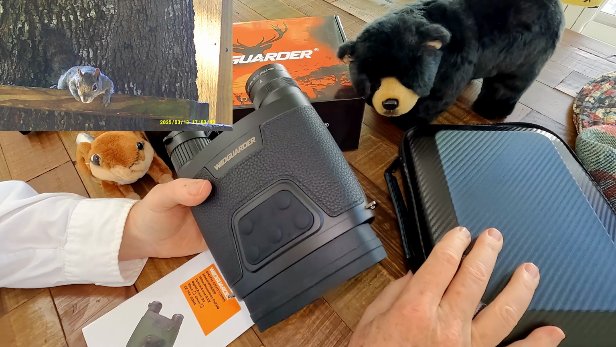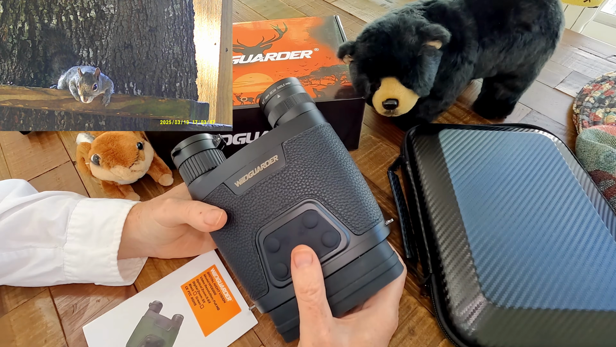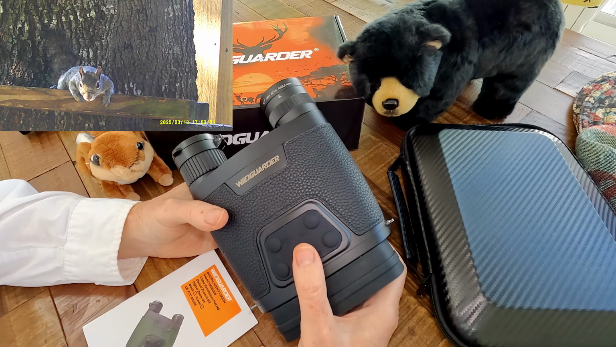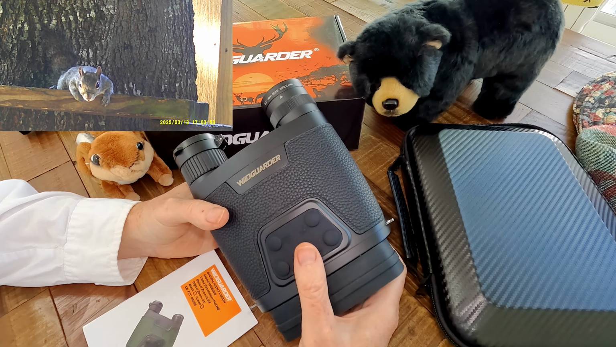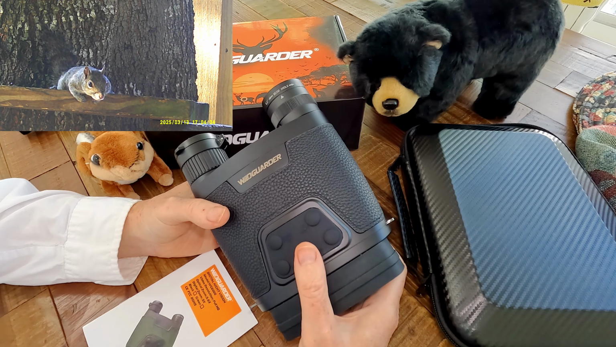Comes with a nice case. The battery life is really good. The only downside to the batteries is you're going to have to provide your own batteries. The batteries are not included with the system, but you can pick them up on Amazon or something like that. I'll put a link in the description. I mean, these are standard, industry standard, the 18650 rechargeable batteries. It uses 2 of them. I've used them for years in other optics, and they last a long time.